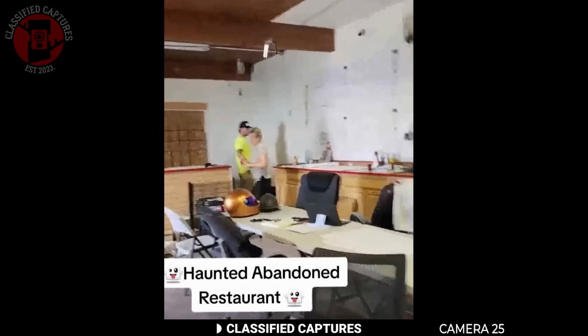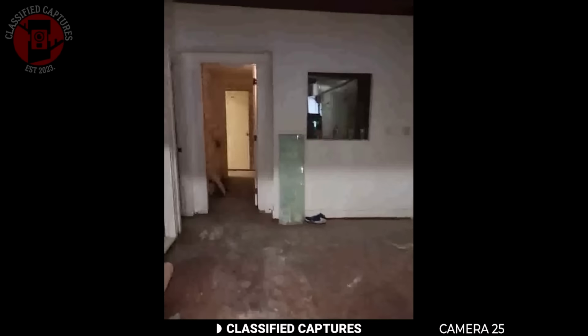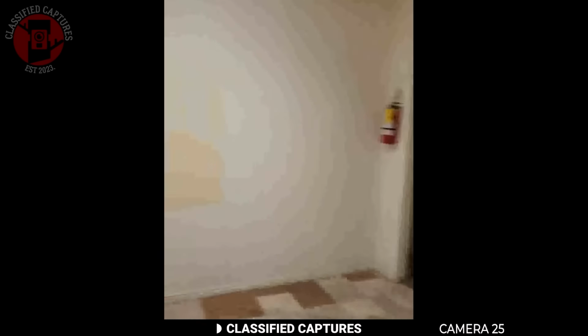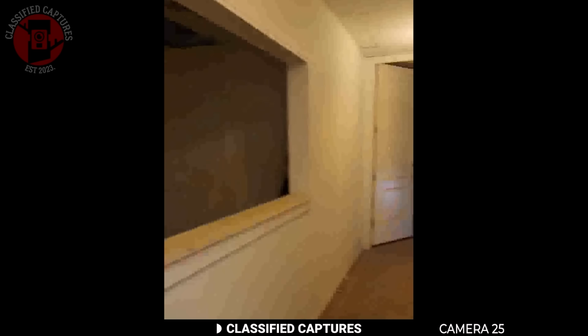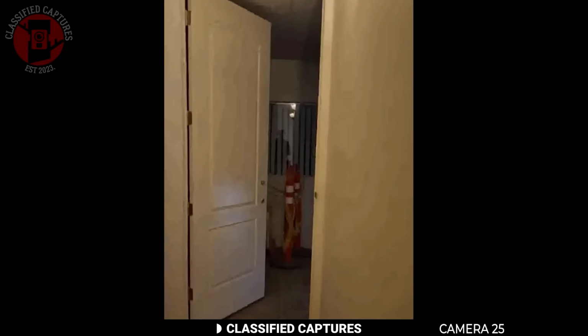A man had visited an abandoned restaurant, exploring its empty halls with his camera. As he walked through, he suddenly felt a sharp coldness in a certain spot. When the camera panned across one particular corner, something strange appeared. For just a split second, the lens captured the figure of a humanoid shadow standing there.